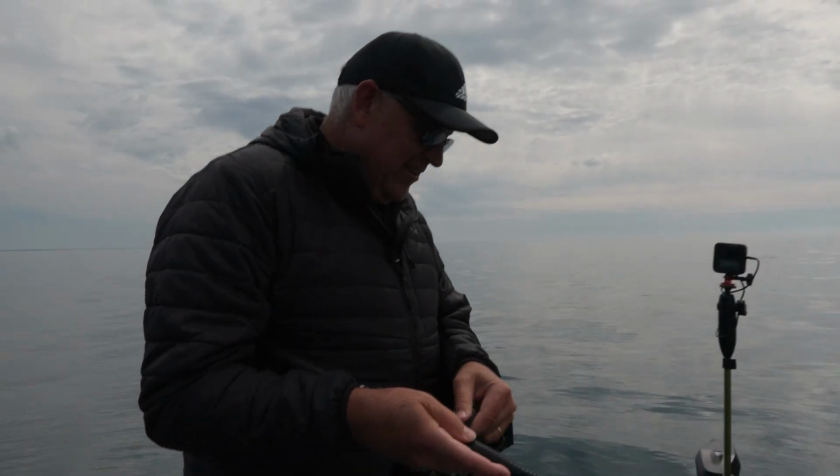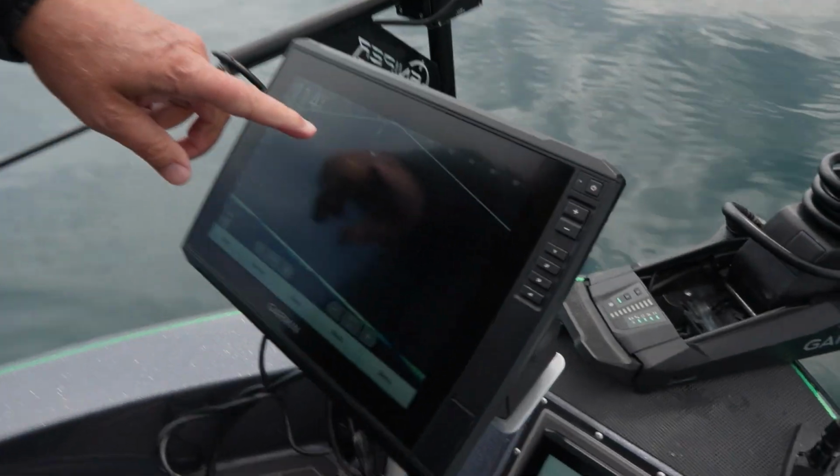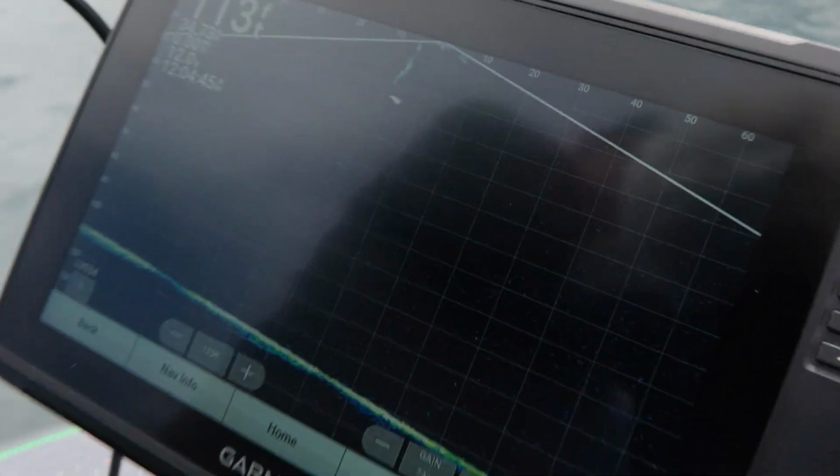So clean of water. He's right there on the LiveScope. Down about 40, 30. See him? That's the fish right there. Now Brett will show him to you real time in the water.